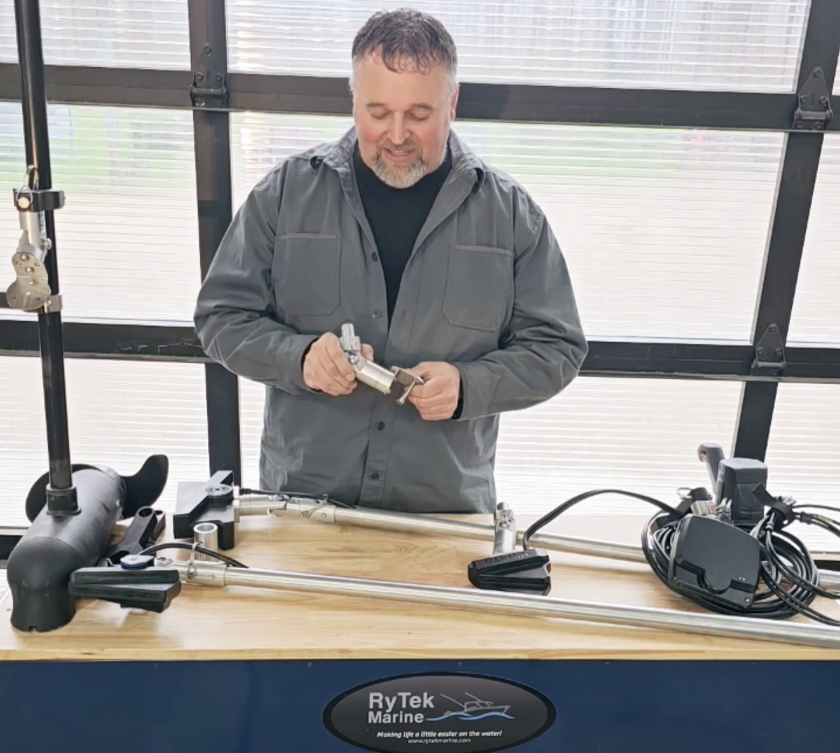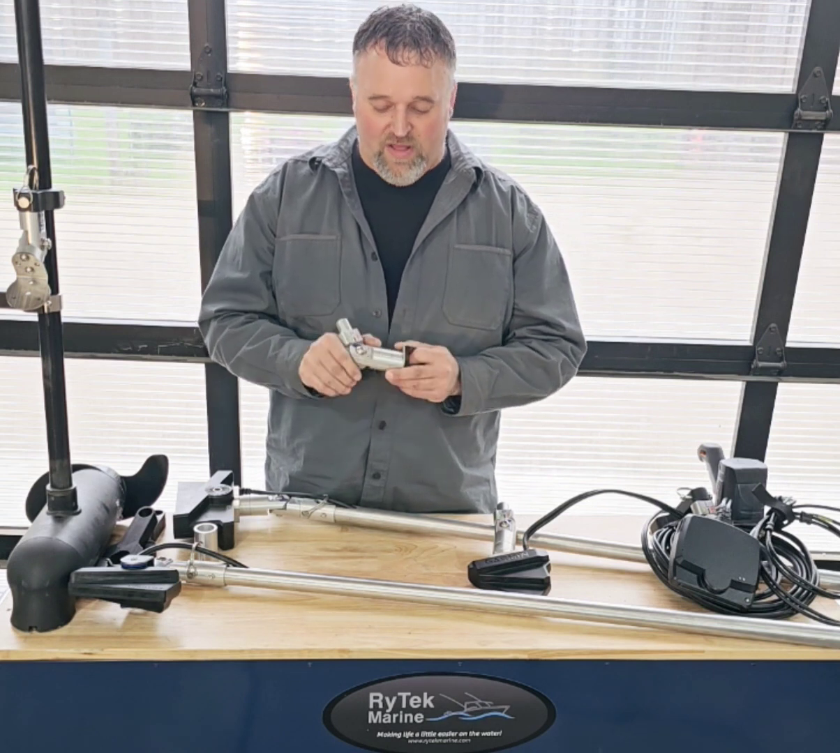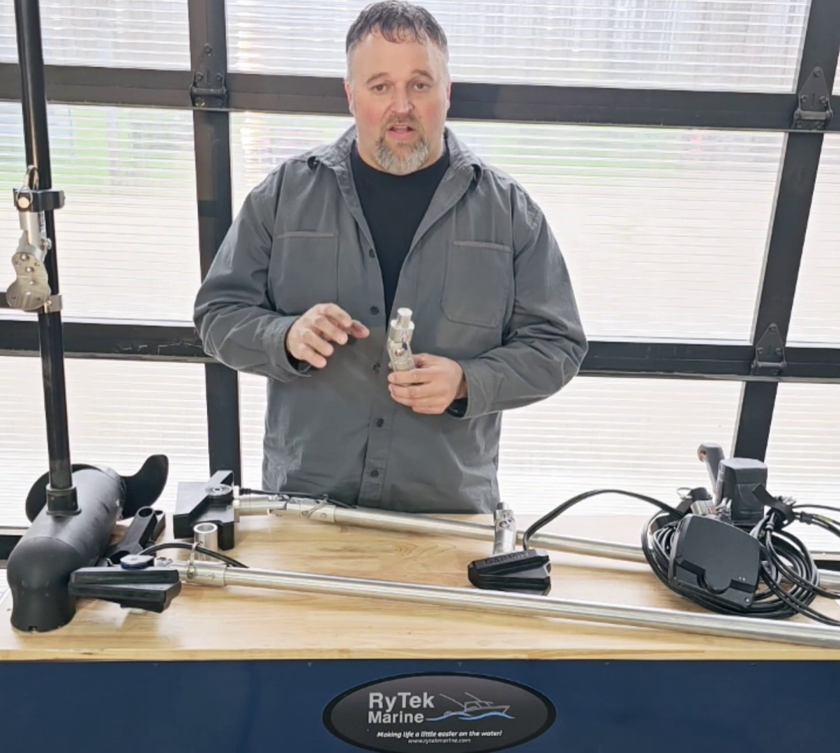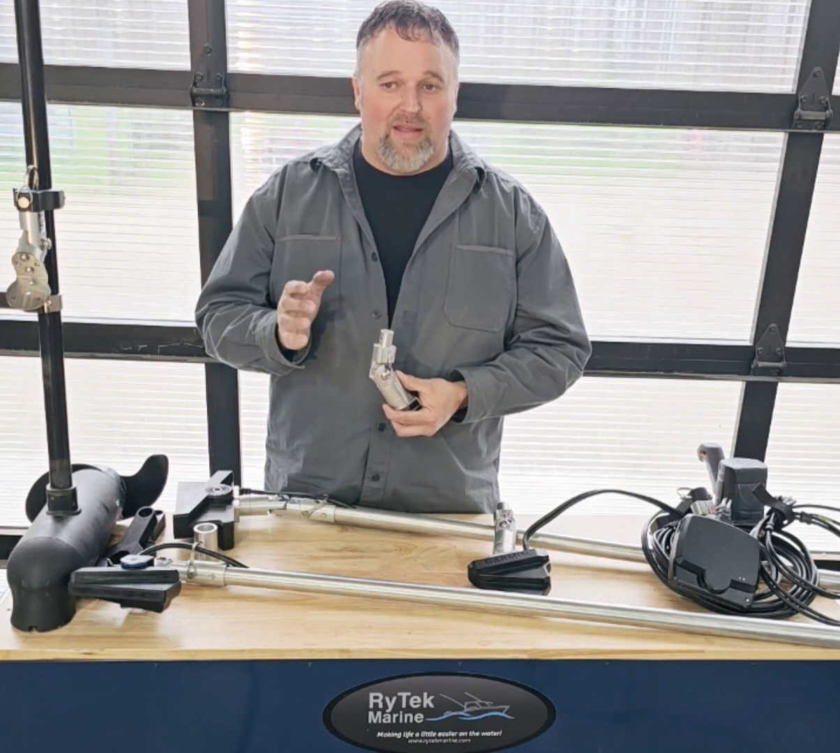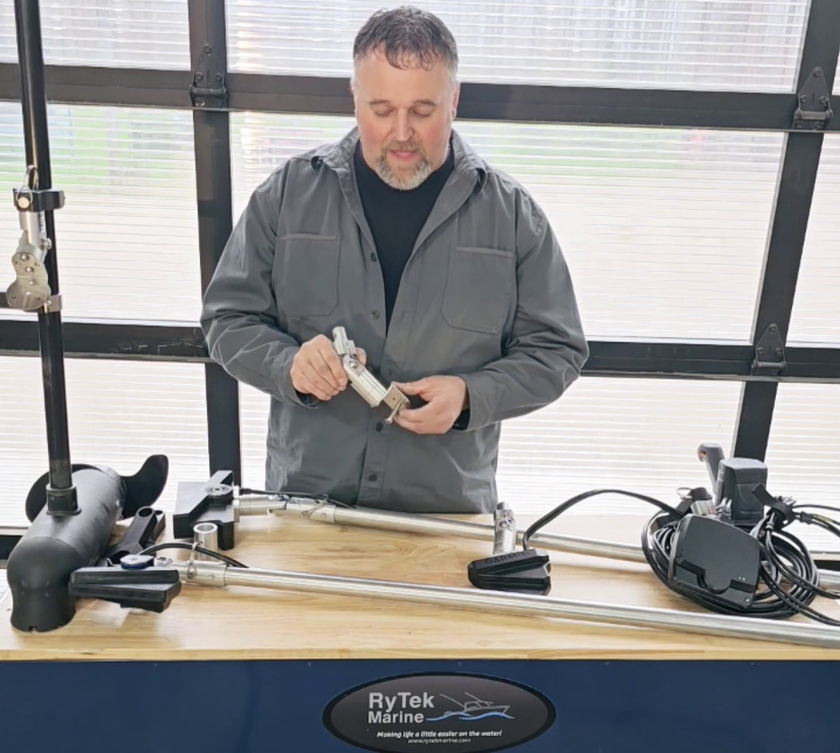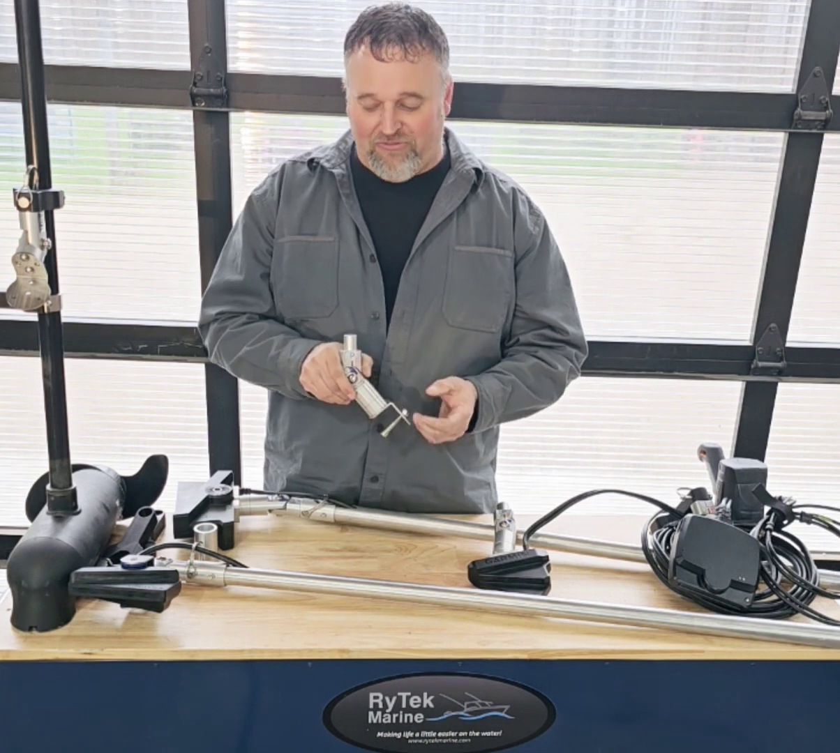To be able to infinitely adjust the angle to the depth of water that you're in is an absolute game changer. The factory mounts and many others on the market, they all have the tooth serrations and the ratcheting and clicking. Basically, you're stuck anywhere from probably 8 to 20 degree increments for that ratcheting. These mounts do not do that. They allow you to infinitely adjust your angle to the depth you're fishing in.